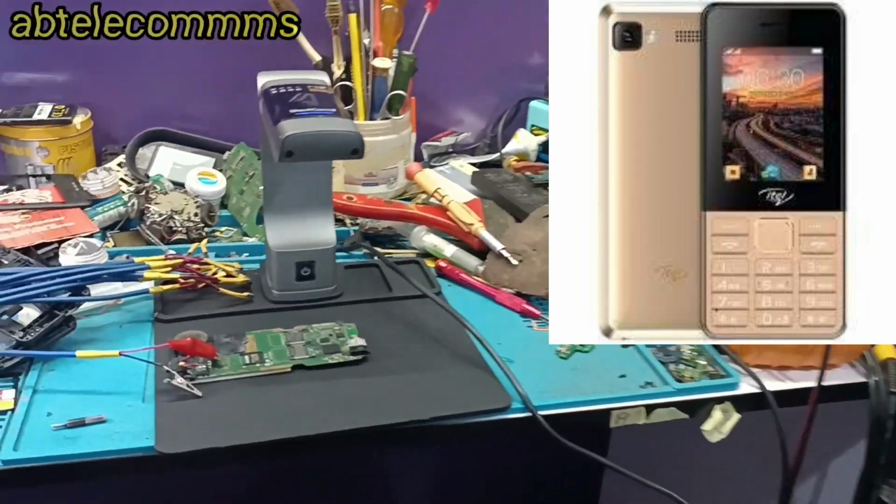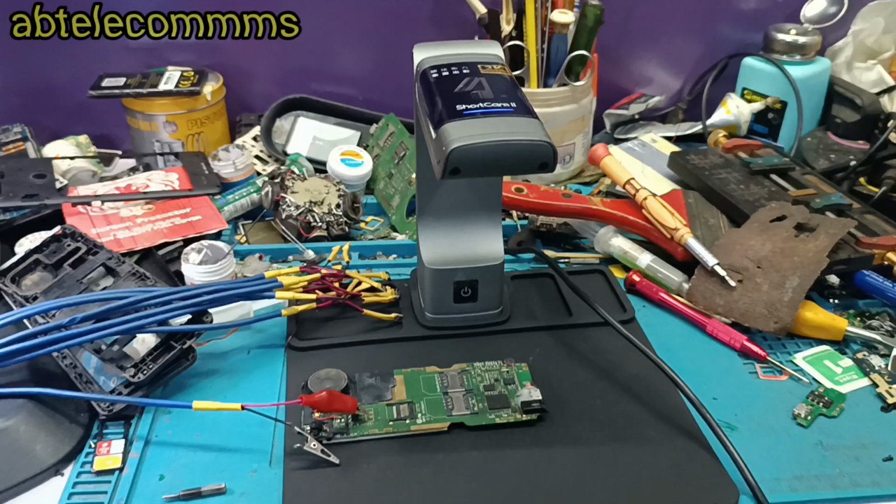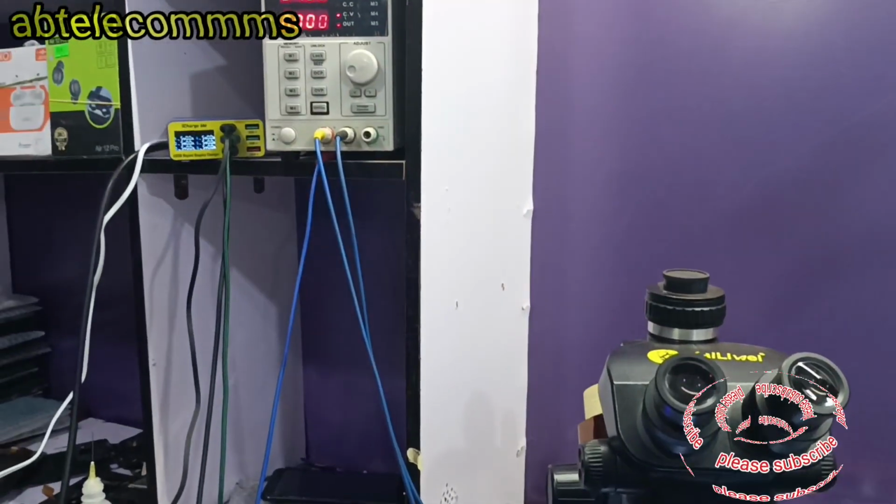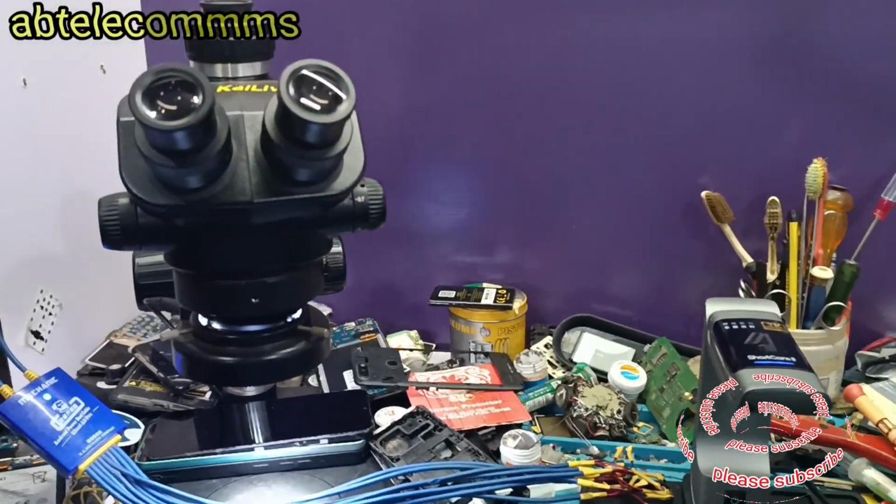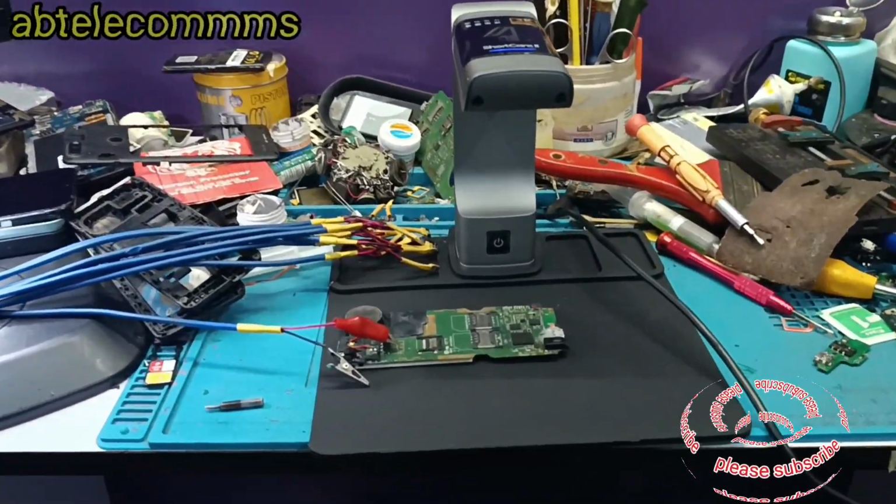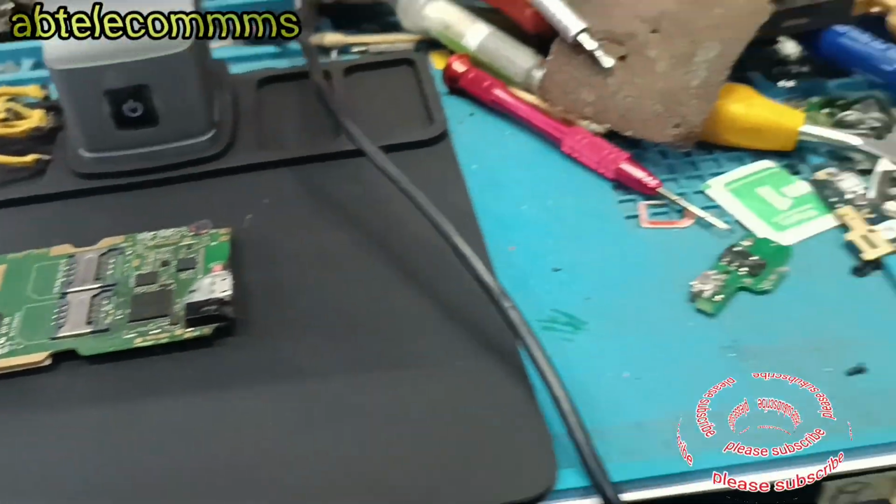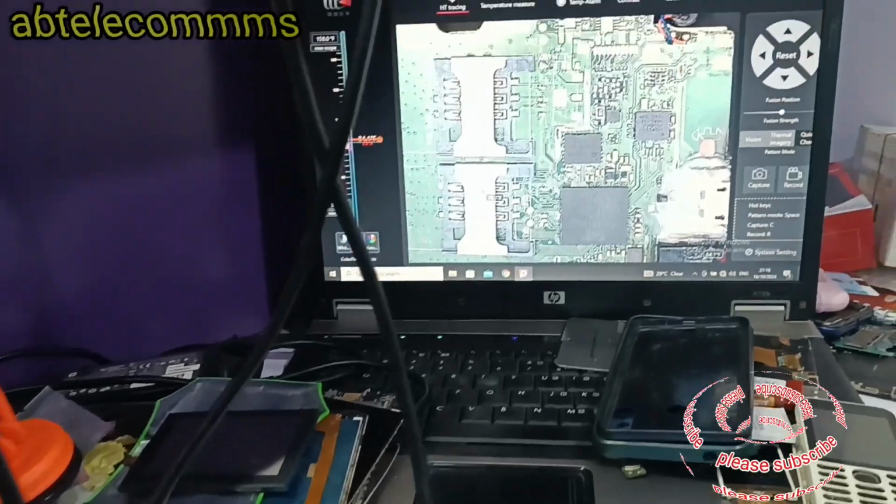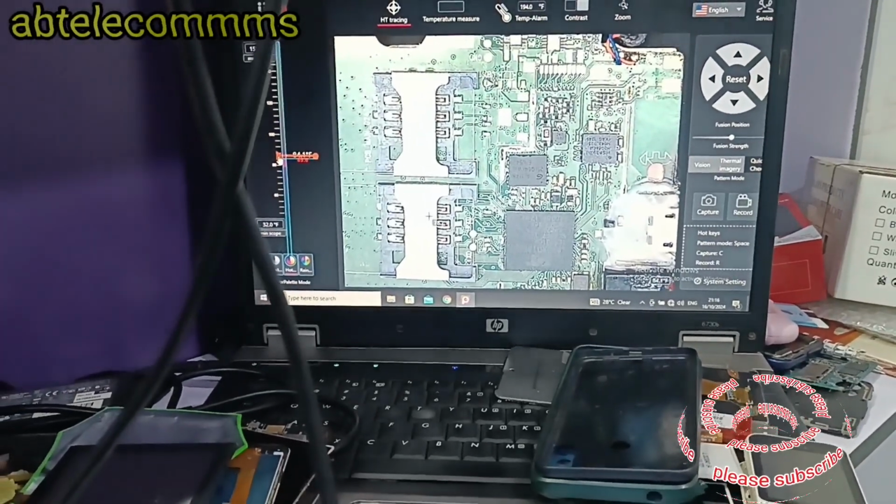A quick review on my Shortcam 2 after the installation of the set of software. So on my workbench I have an ITEL 5613. It was sent to me by one of my customers. The phone has already been tampered with by one of the technicians, and it was sent to me to see if I can fix it.